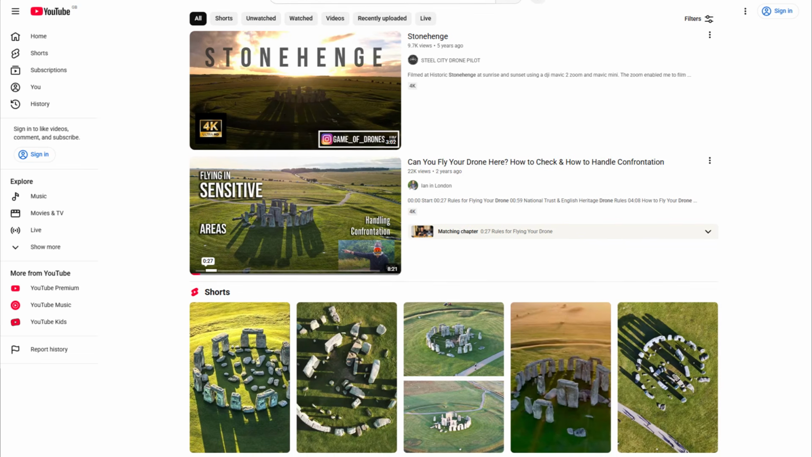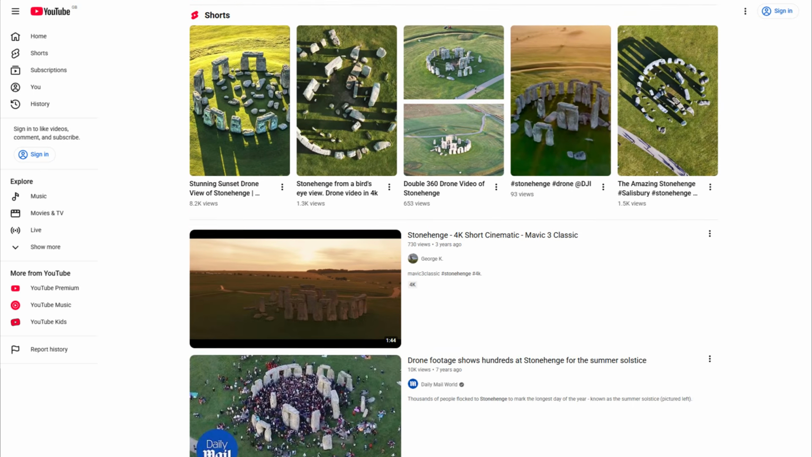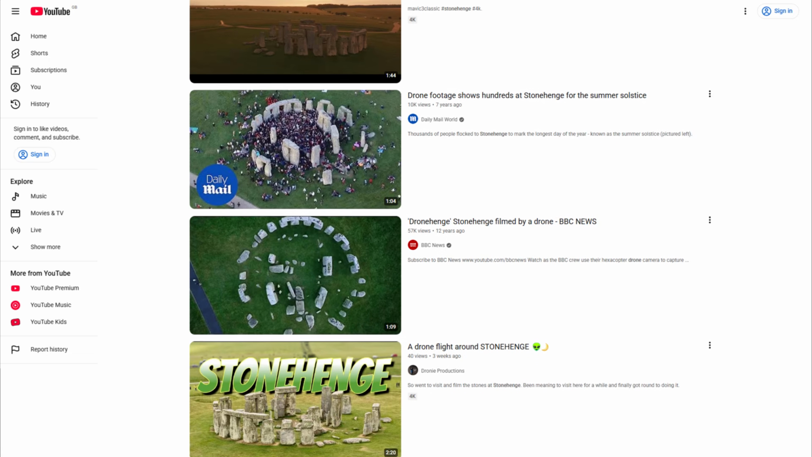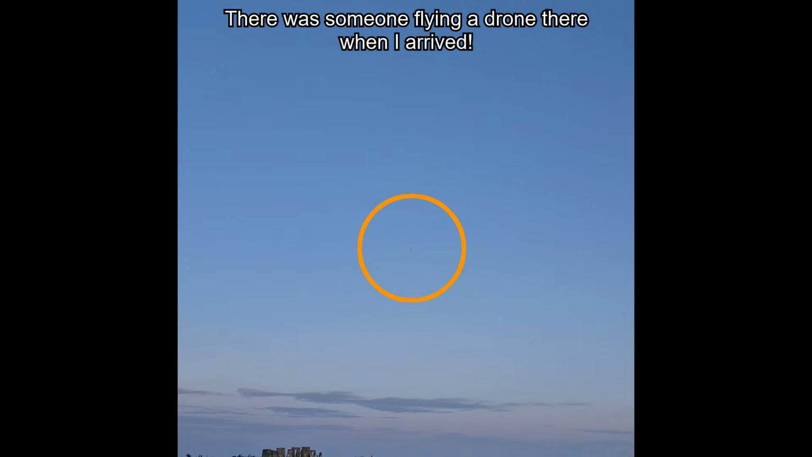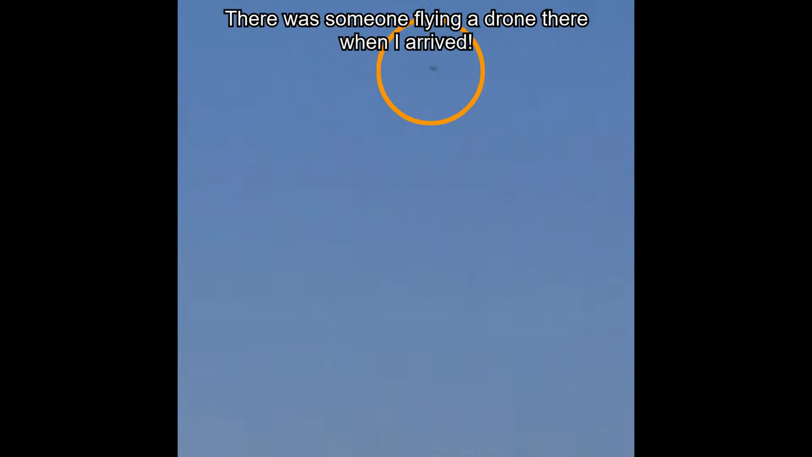And this is what a lot of drone pilots do. And this is why YouTube's full of so many drone videos, because they've managed to circumnavigate the restrictions by taking off and landing on that road. And as far as I can tell, the staff that work at Stonehenge are very much aware of this loophole, and they kind of accept that people are going to fly drones there.